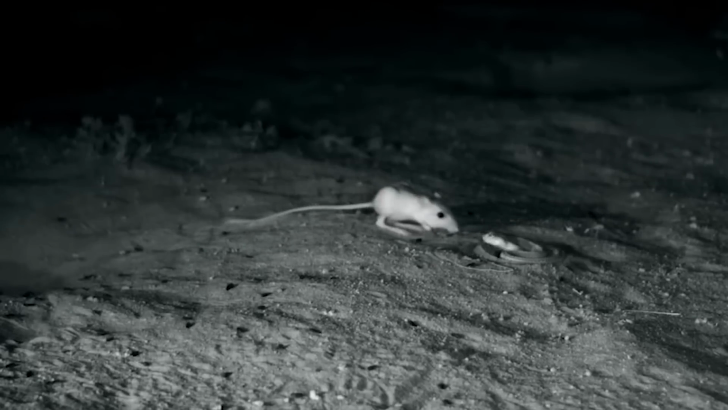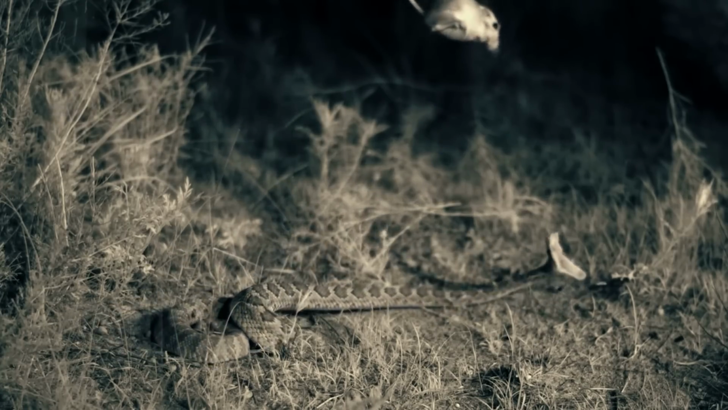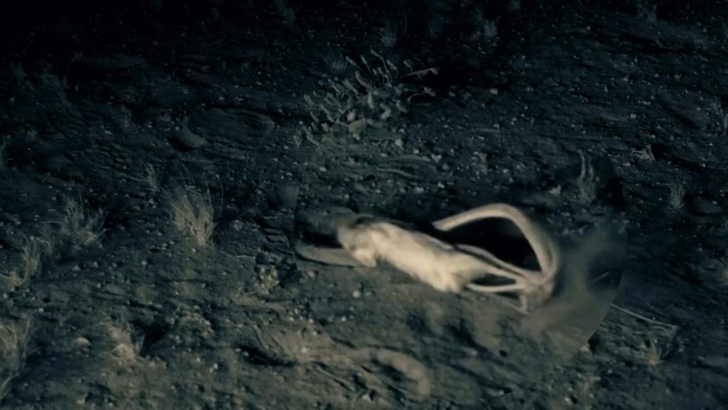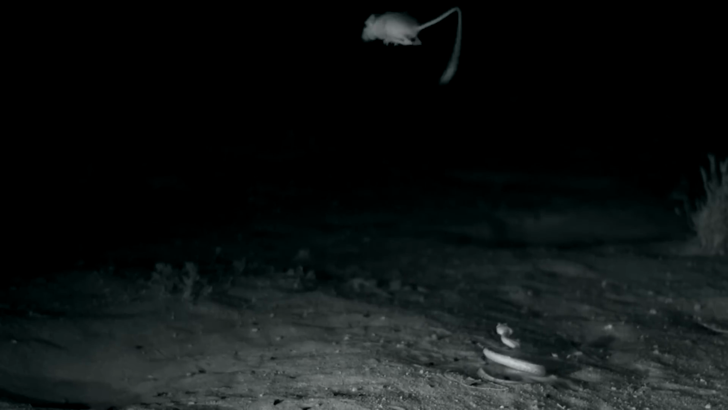It can be seen clearly how the snake pounced upon the rat, but the prey was alert enough, so it quickly hovered back, and after it stayed up there for a few moments and delivered some kicks, it immediately walloped the snake by pushing it back and speedily ran away.